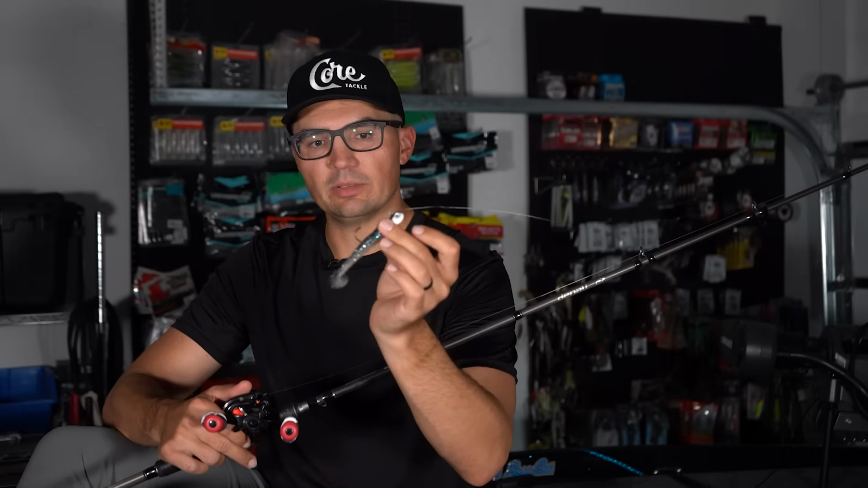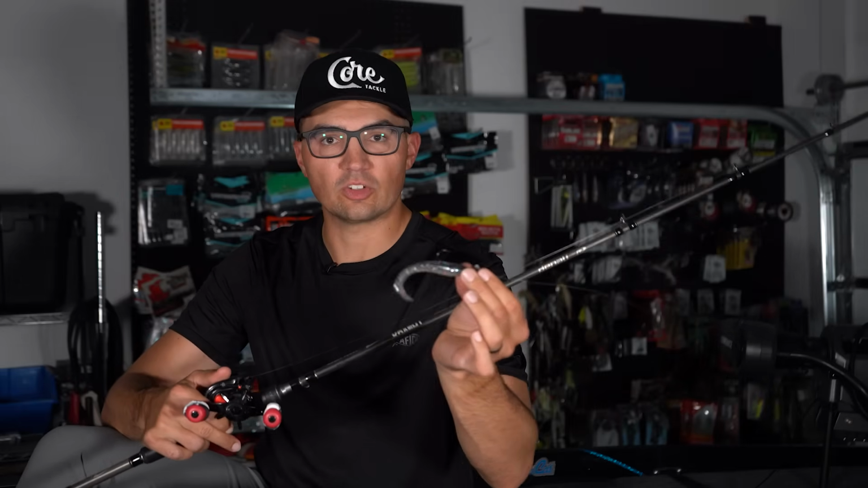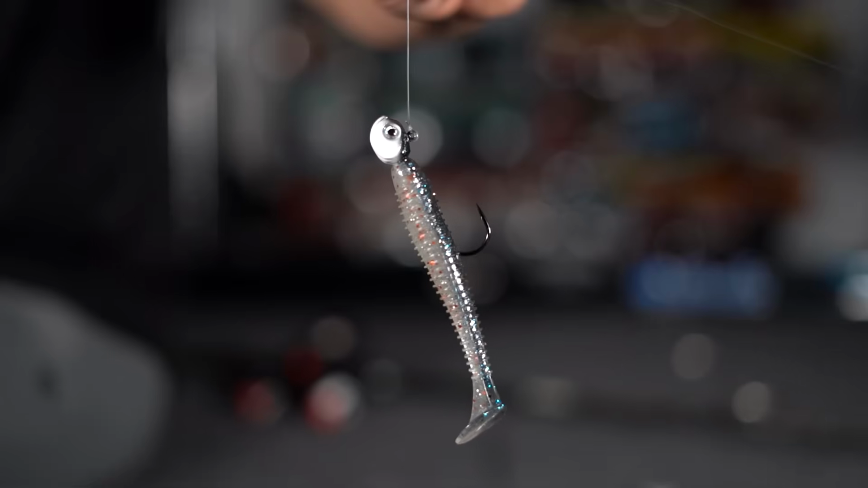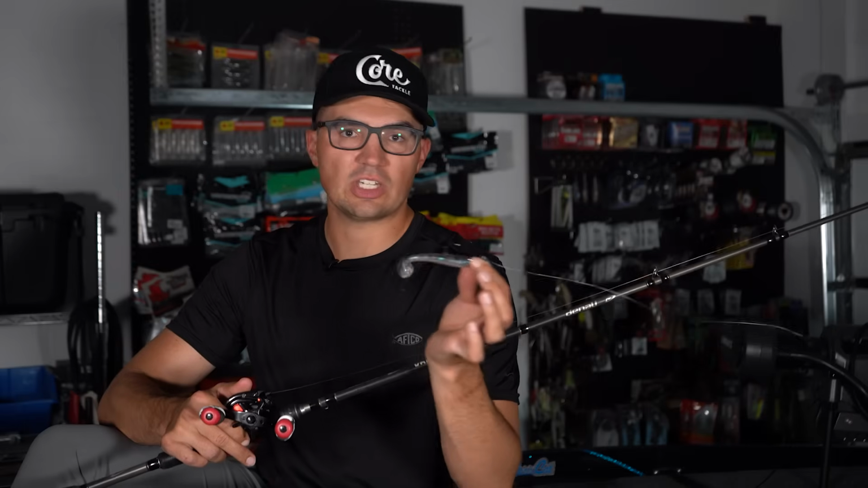The lighter wire hook means I don't have to set the hook super hard when I'm fishing this bait down in the 20 to 25 foot of water I plan to fish it in. It also has a 90-degree line tie, which will help keep that bait deeper along with that 1/2 ounce head. The plan is to fish this around these points,